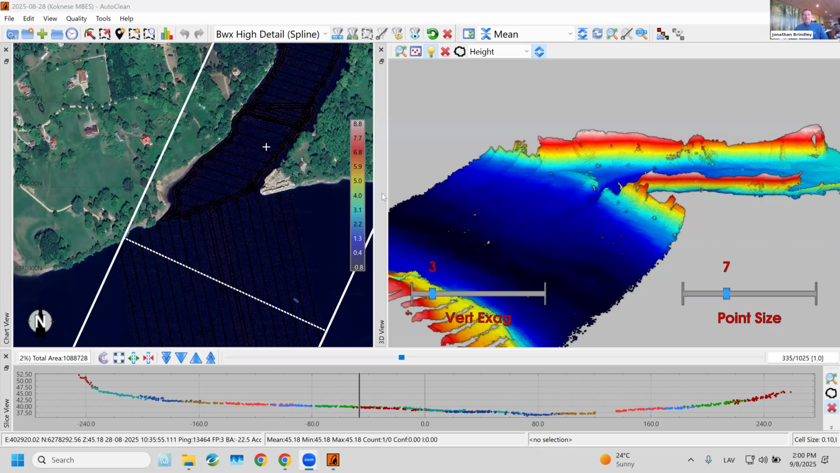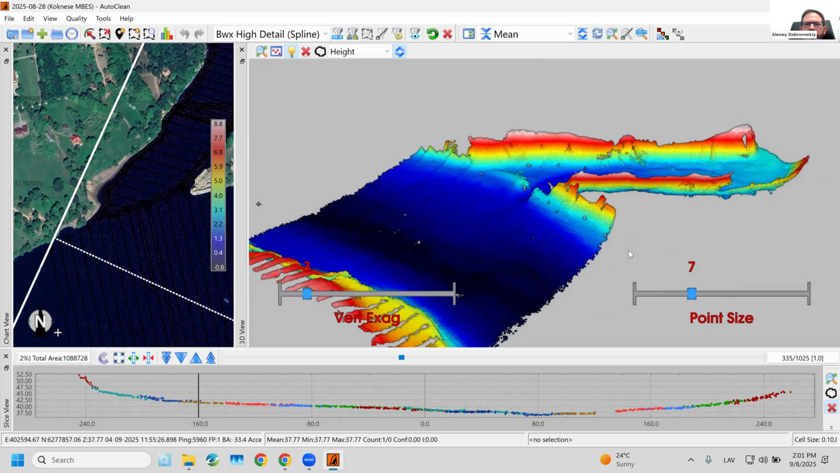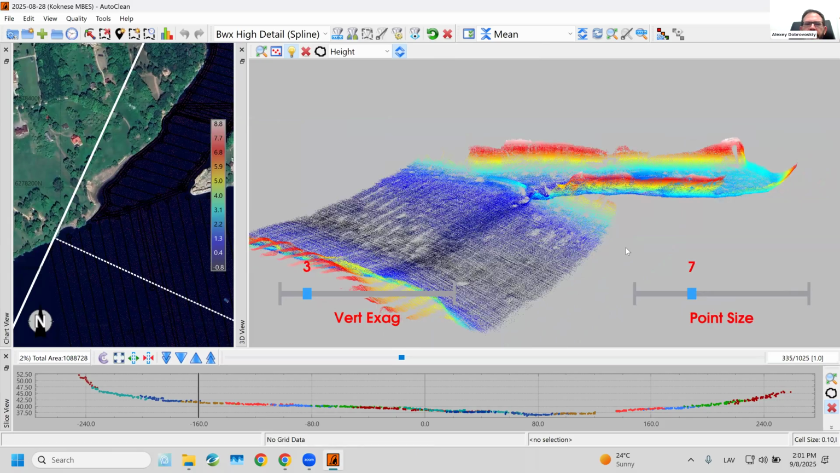Interesting. I can try again. Entire screen share. And now? It says, yeah, we can see it now. You can, right? Yes, we can see your screen. Great.